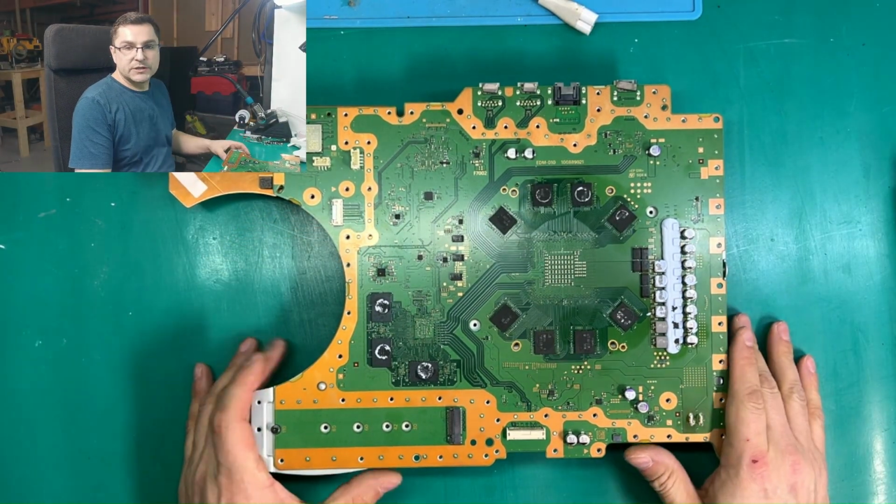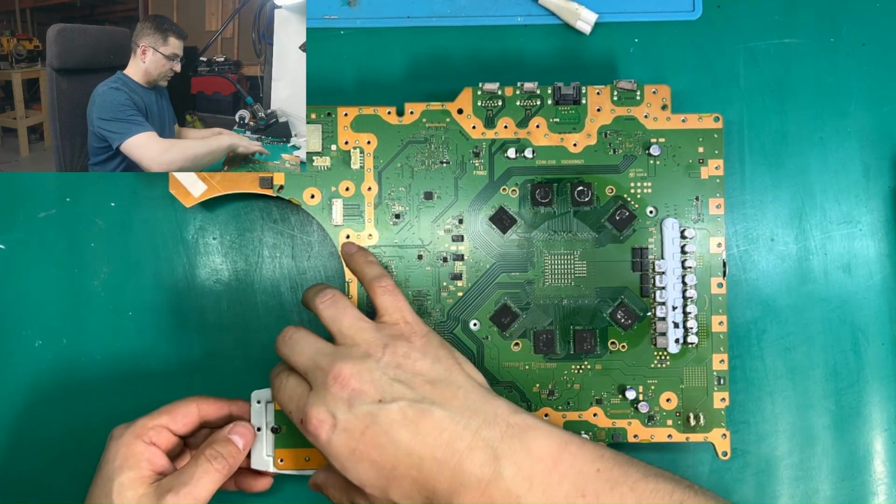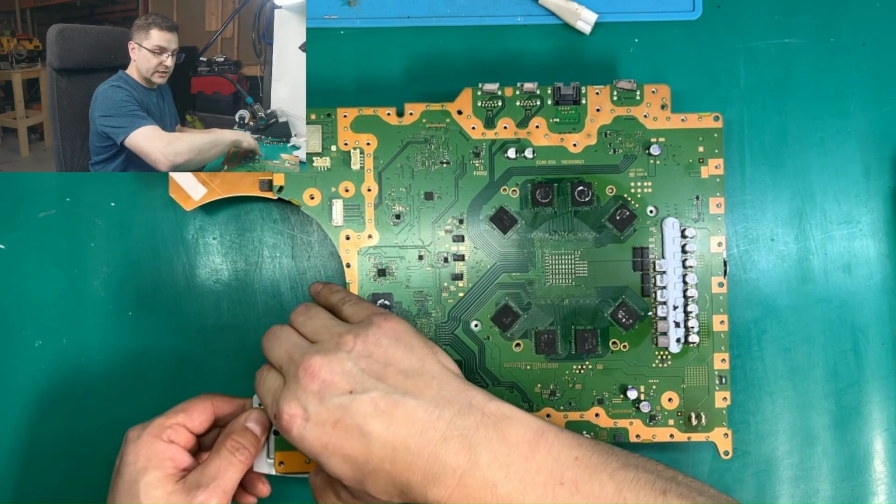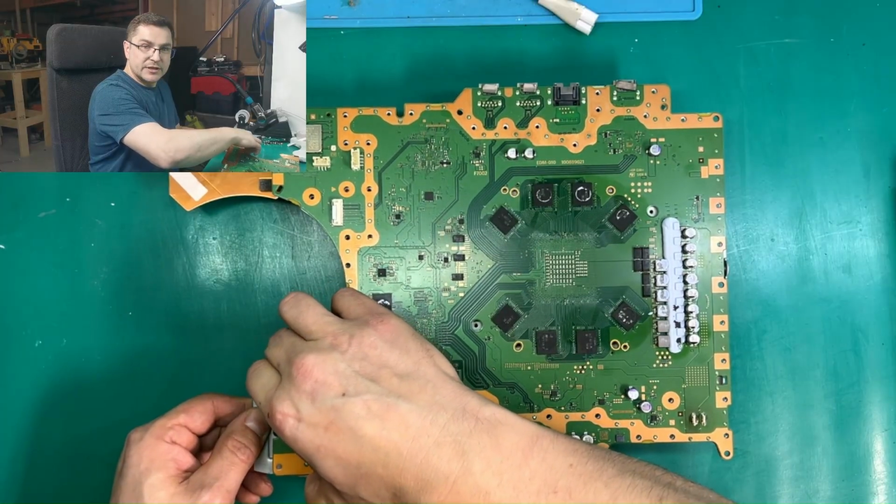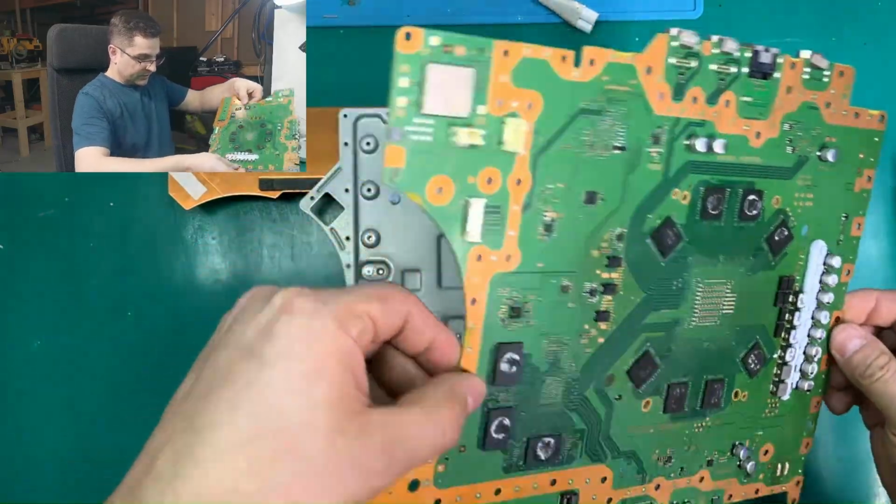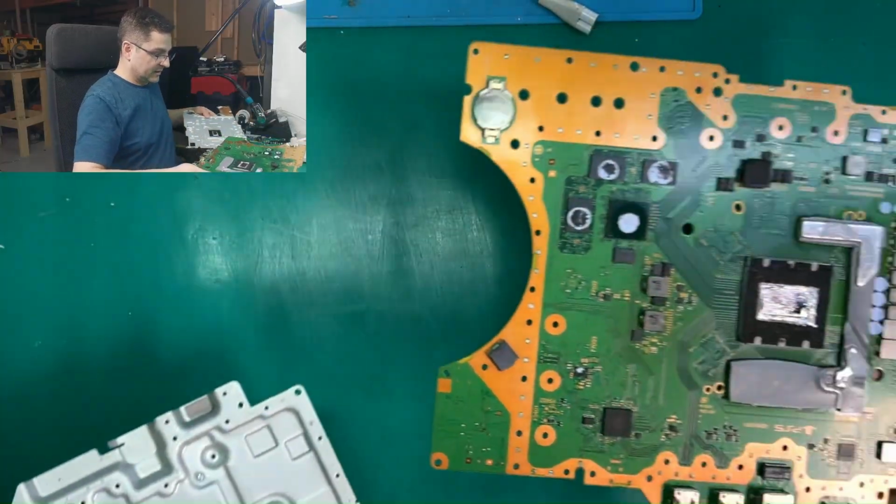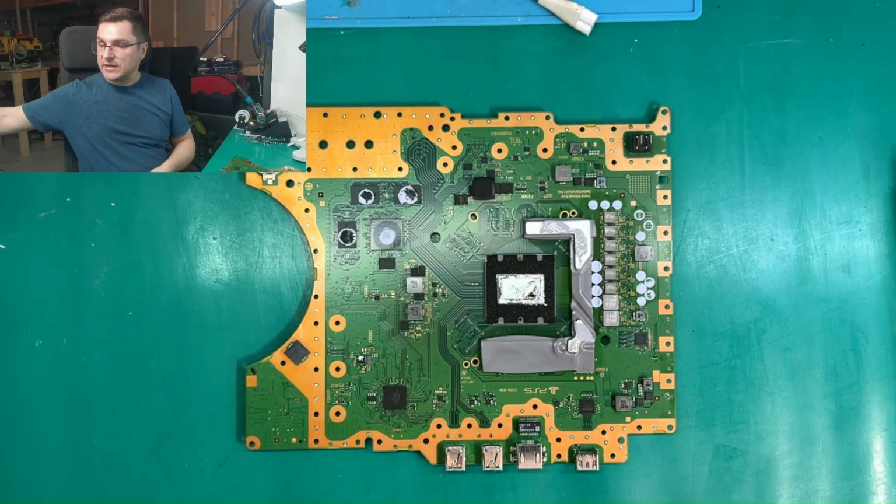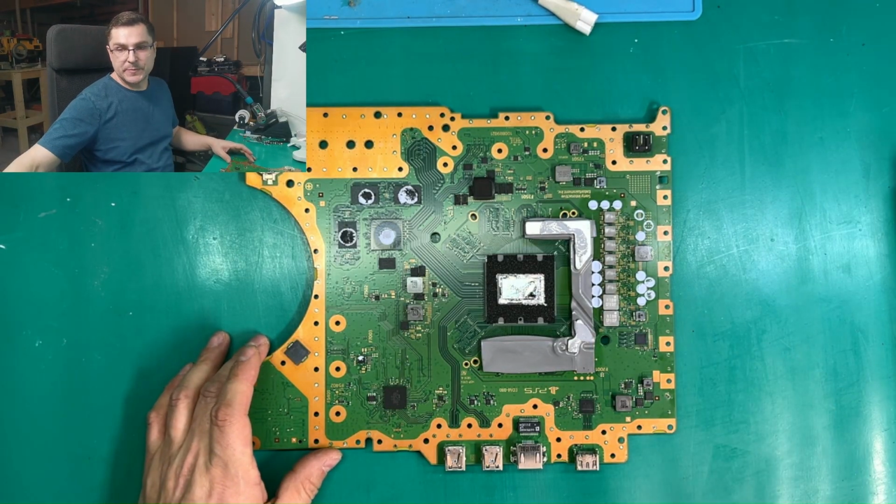One thing to mention, remember that we have a lot of thermal compound which will stick to the console, so don't force it, just try to wiggle it. And if you wiggle it, it will finally come out. Also be careful because we have liquid metal, something we will probably change for PTM. But let me do some measurements first.